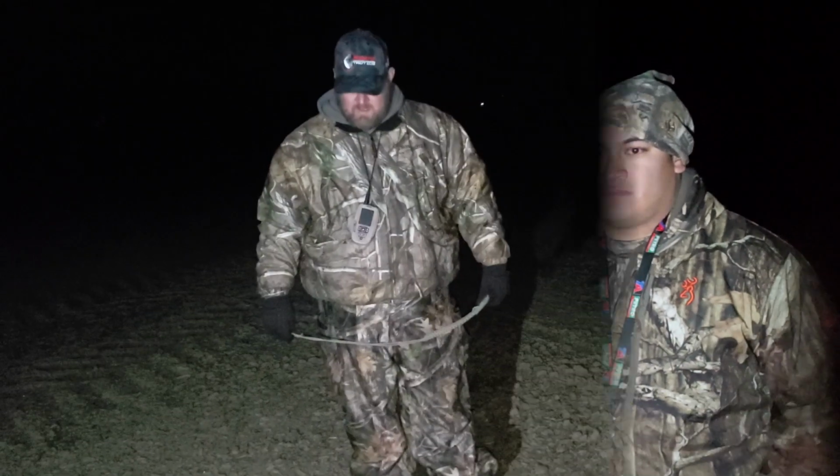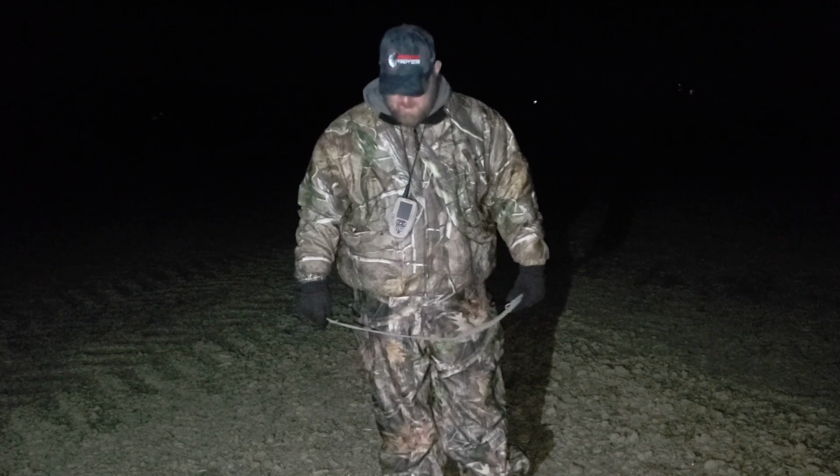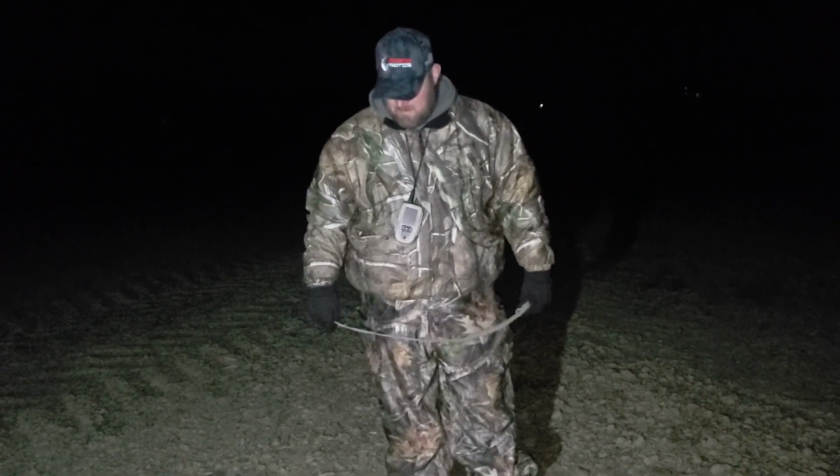Man, I tell you what, this is a big dog. Pretty good shot. They were moving, coming at us. All right, guys, made it over here to this coyote. Man, I tell you what, I'm stoked. He's a freaking monster.